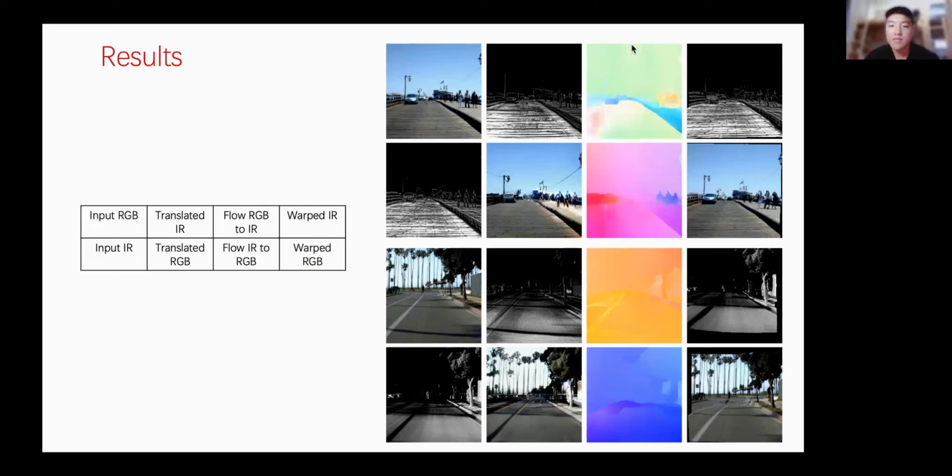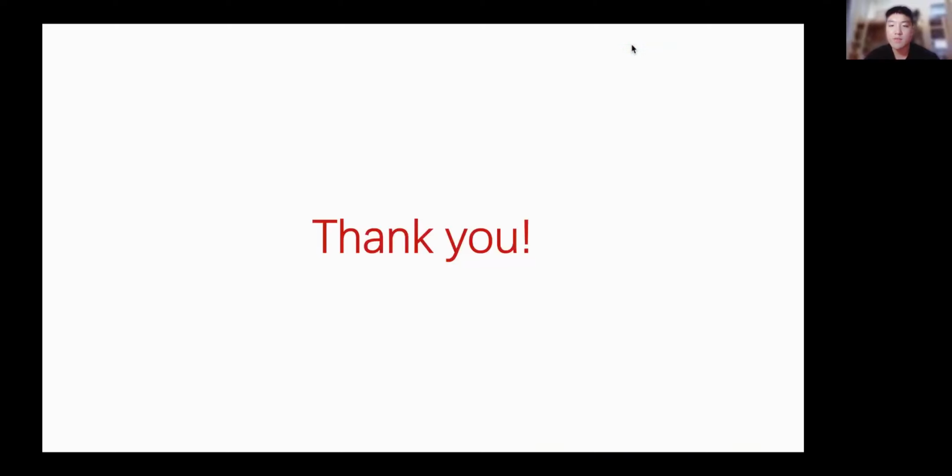So the flow estimation module and the encoder-decoder benefit from each other. The encoder-decoder can perform image translation and provide a foundation for flow estimation. And the flow estimation module can in turn refine the translated images. That's all for my introduction of my project.